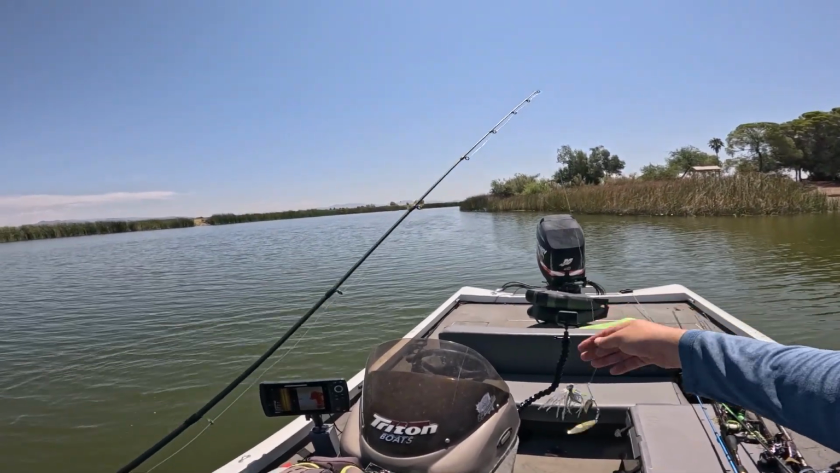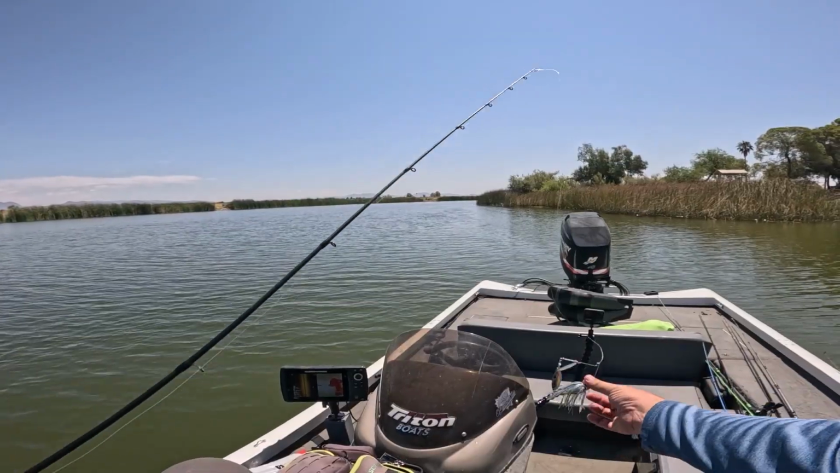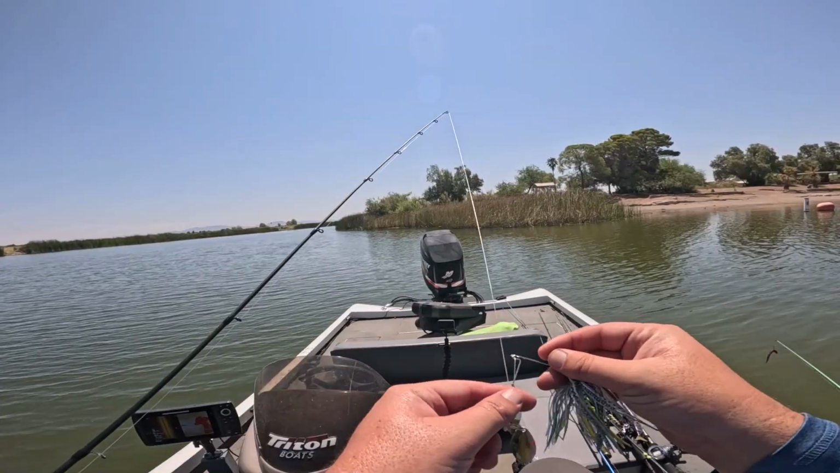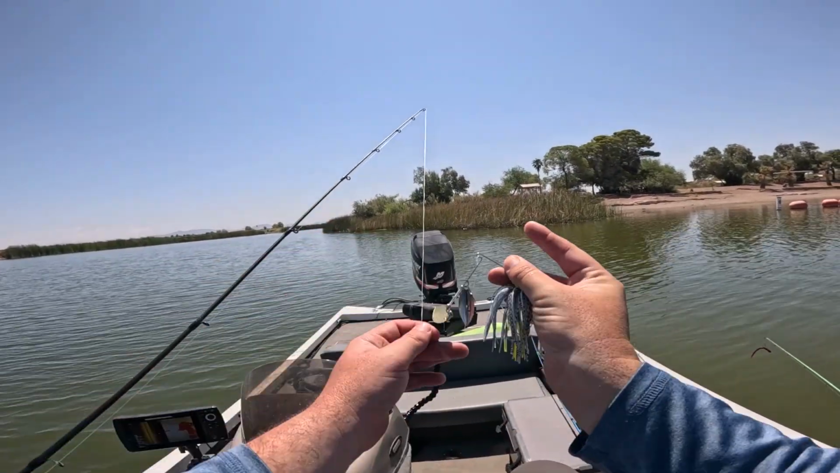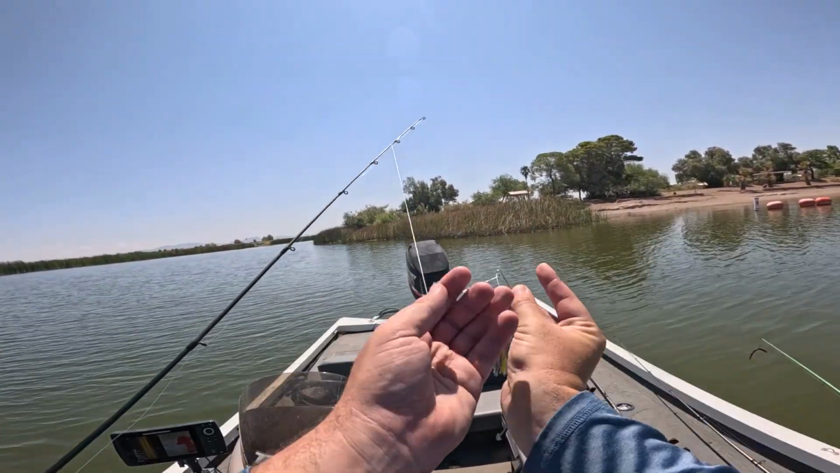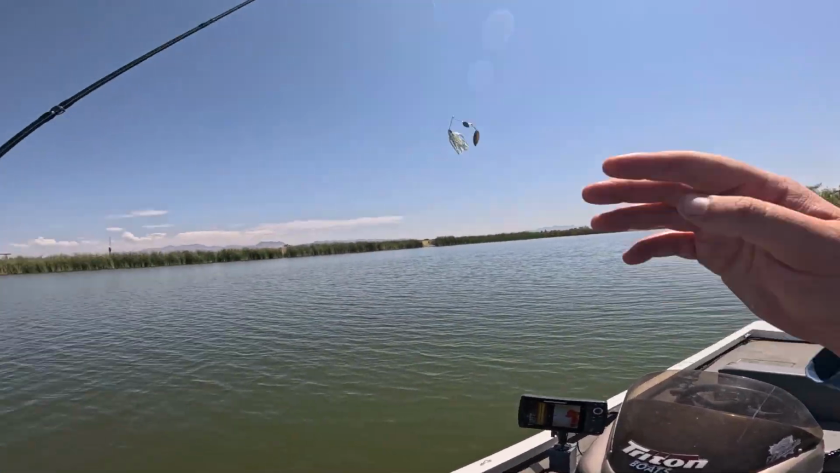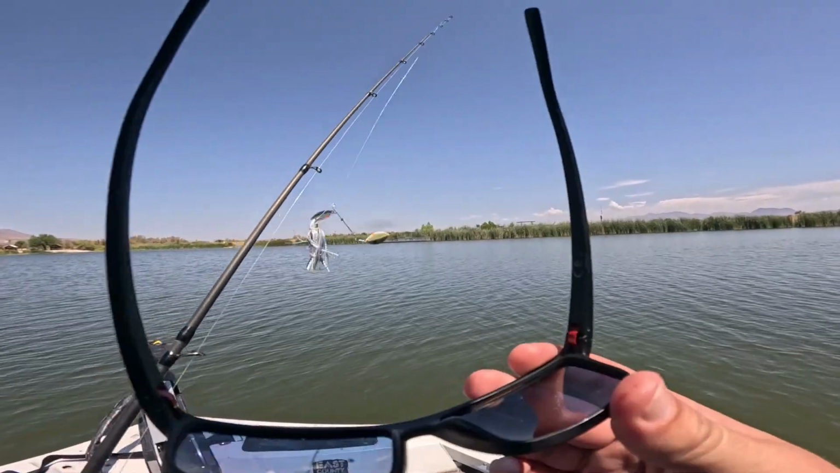And I think this is the KVD special, Kevin Van Dam special spinnerbait. Picked this up last time I was in Tucson, checked out the new Bass Pro Shops. And I'm really happy with the action on it. So, see if we can't catch another one. Heck yeah.